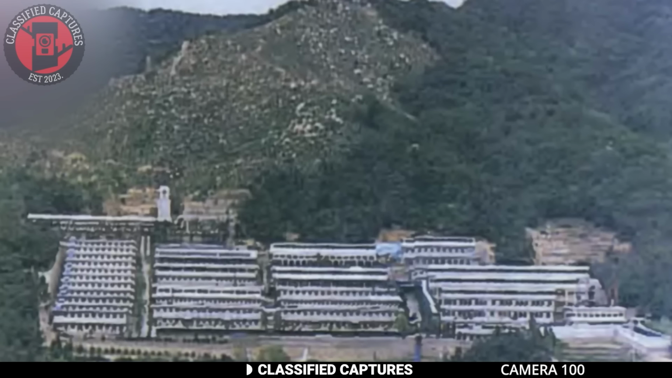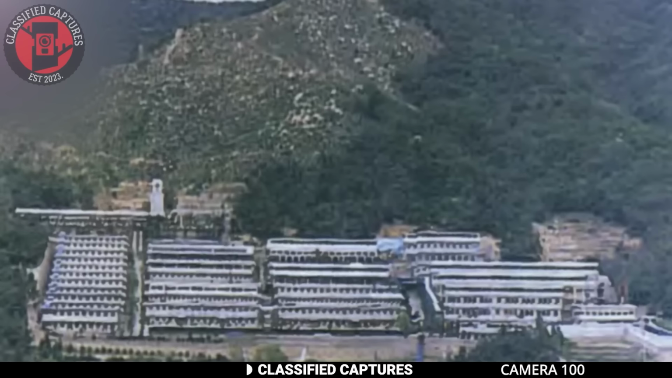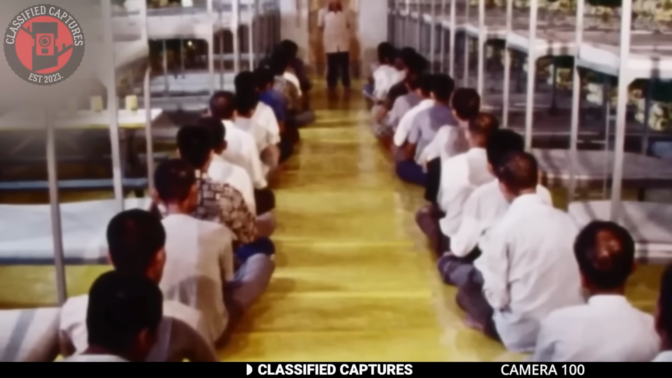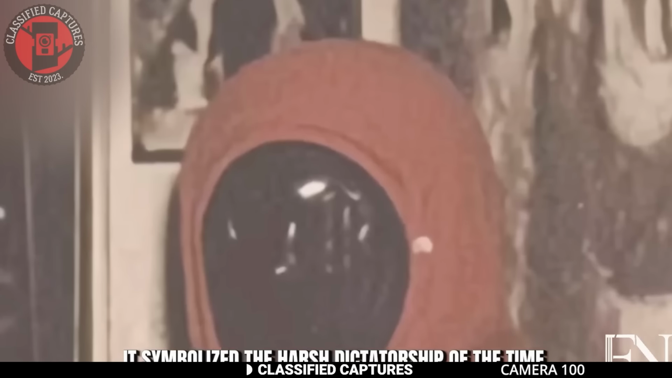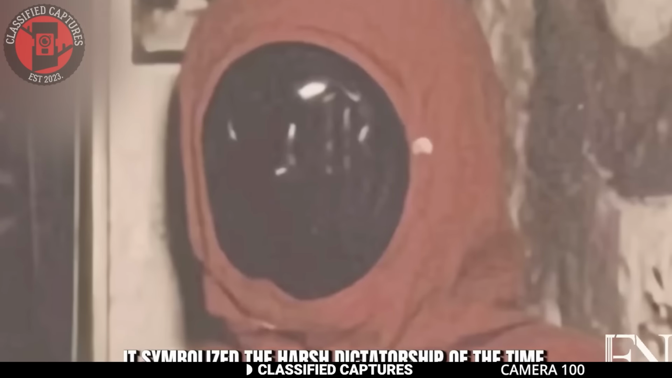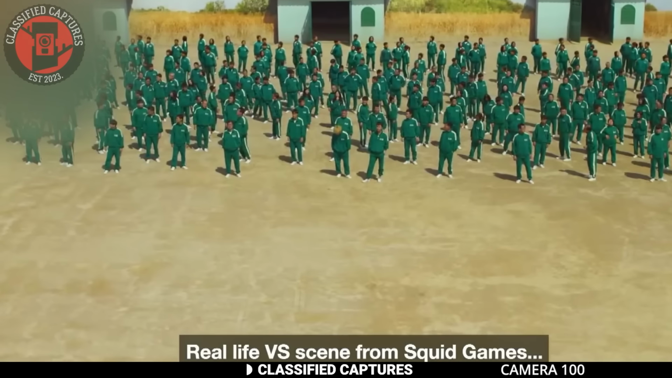Survivors of the Brothers' Home recall horrifying experiences. Many claim they were kidnapped and taken to this facility against their will. The people detained ranged from children to adults to the elderly. Anyone could be a target. The guards in the facility reportedly dressed in uniforms strikingly similar to those worn by the enforcers in Squid Game, red bodysuits. Detainees were also made to wear uniforms in distinct colors mirroring the show's visuals.